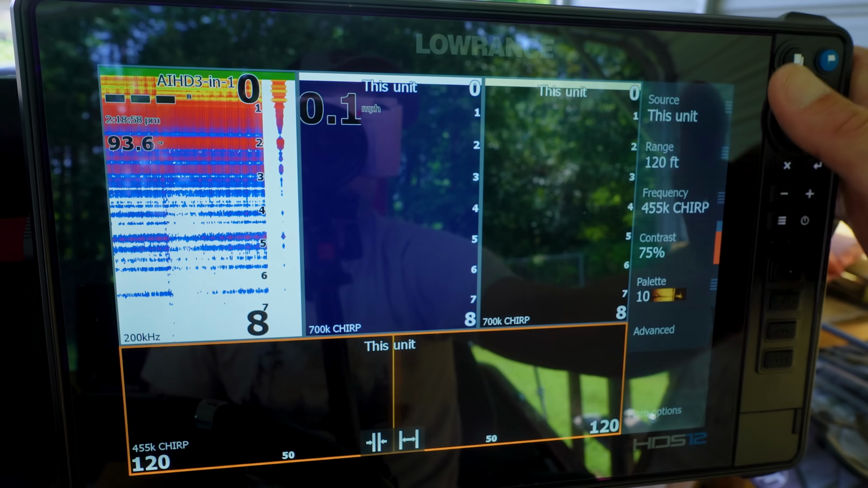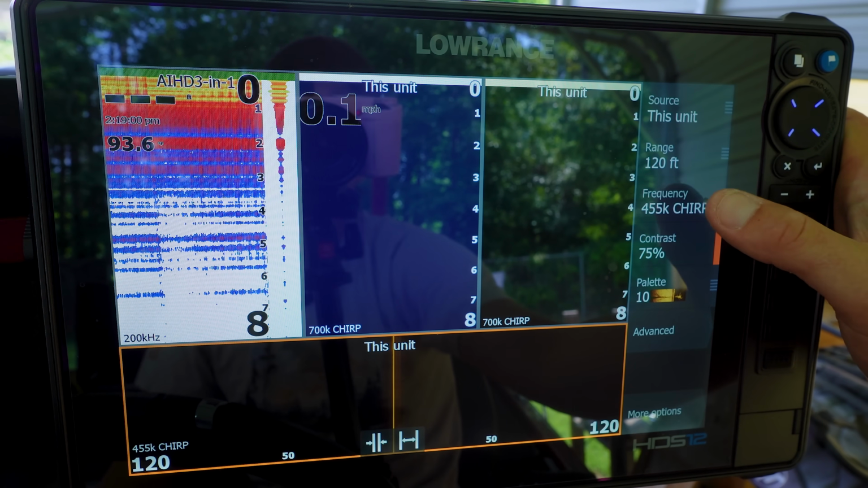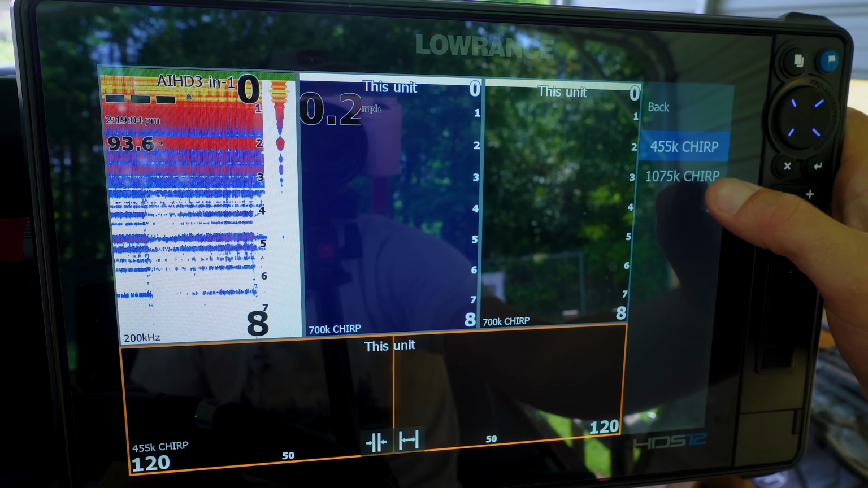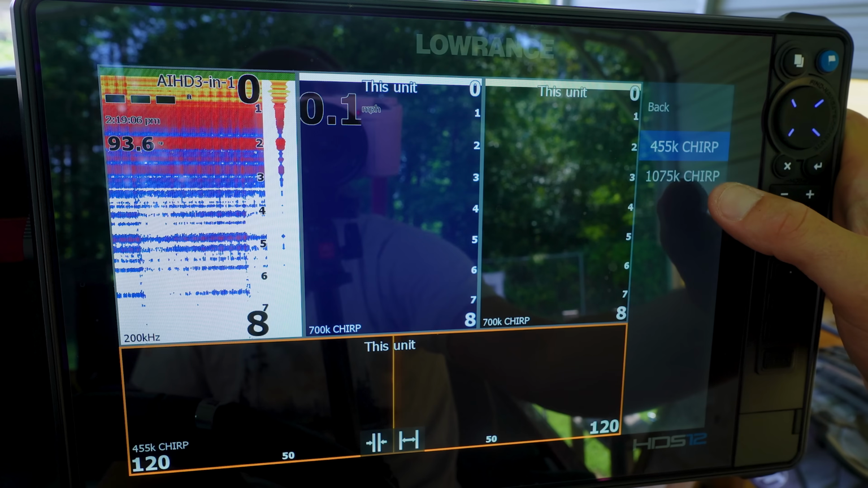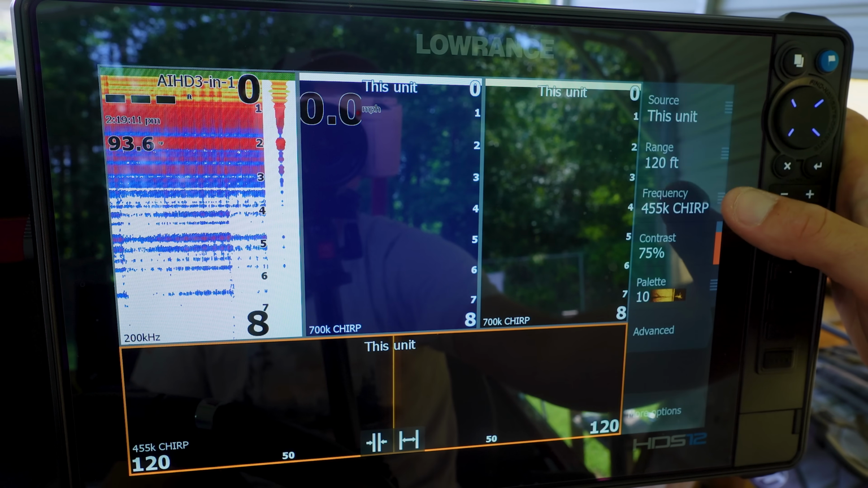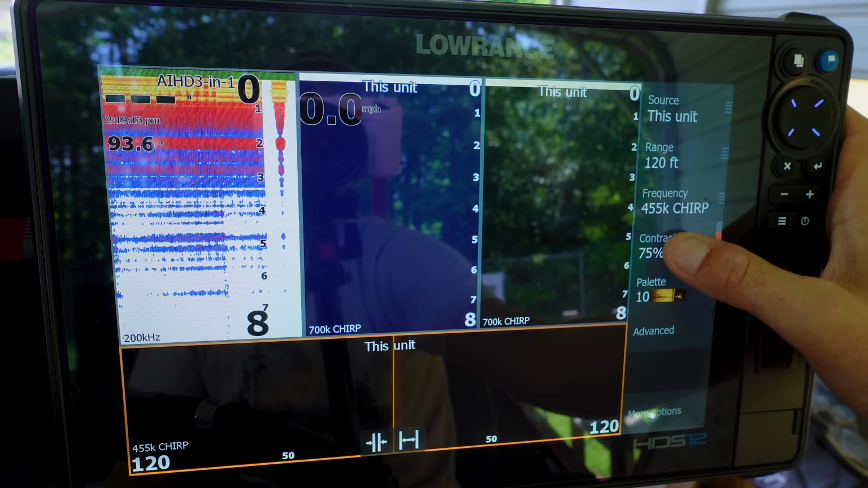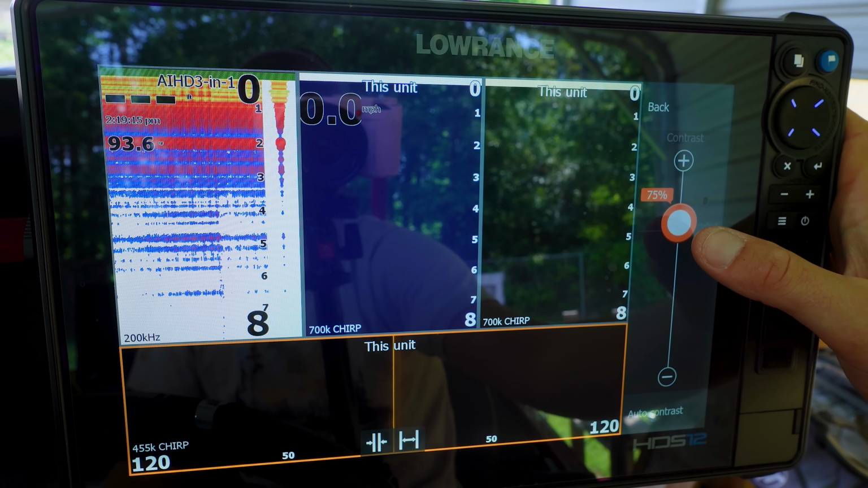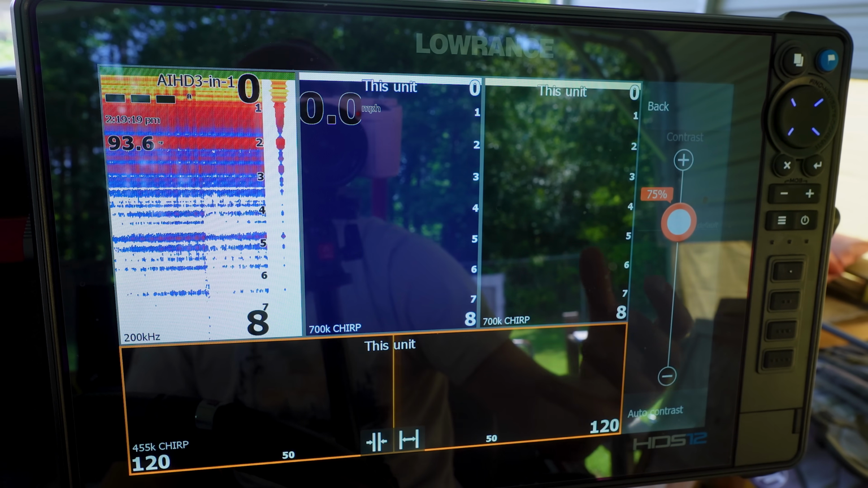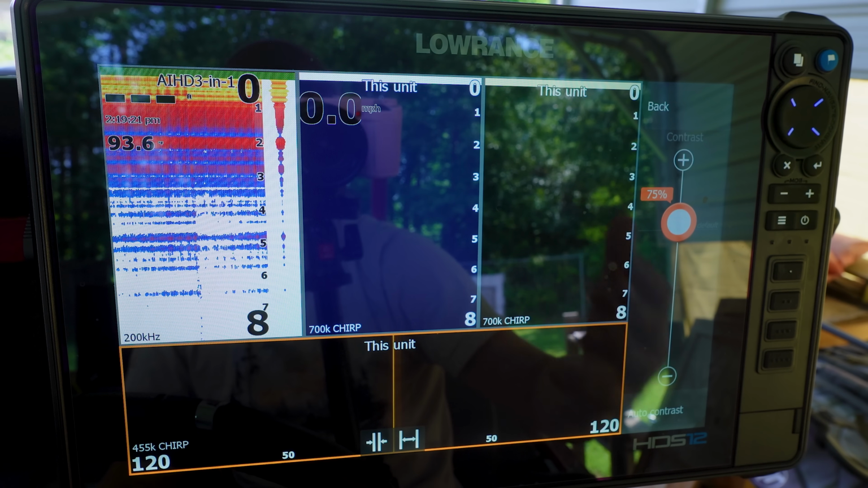So setting wise on that, I still run that at 455 chirp. I found if you put it at the new 1075K chirp, you don't see much. It's actually too powerful for the shallow water stuff that we're doing. The other thing is I run a contrast at 75%. That gives me enough to identify if the bottom is hard because it gives a brighter return, but still see shadows and see fish on that.